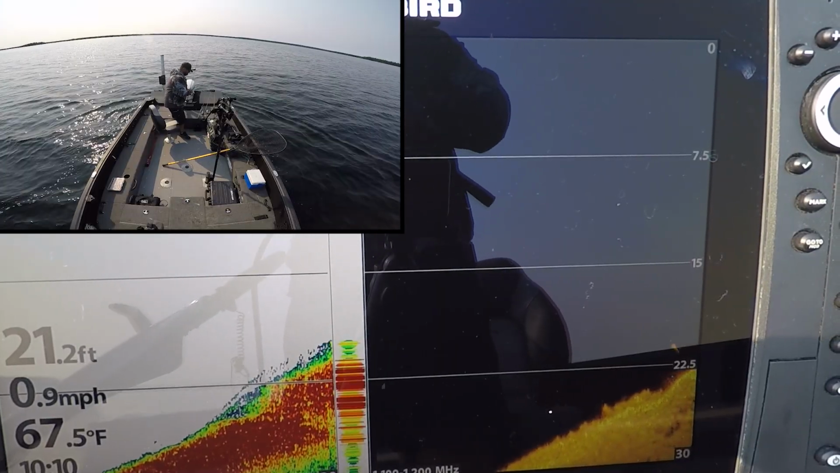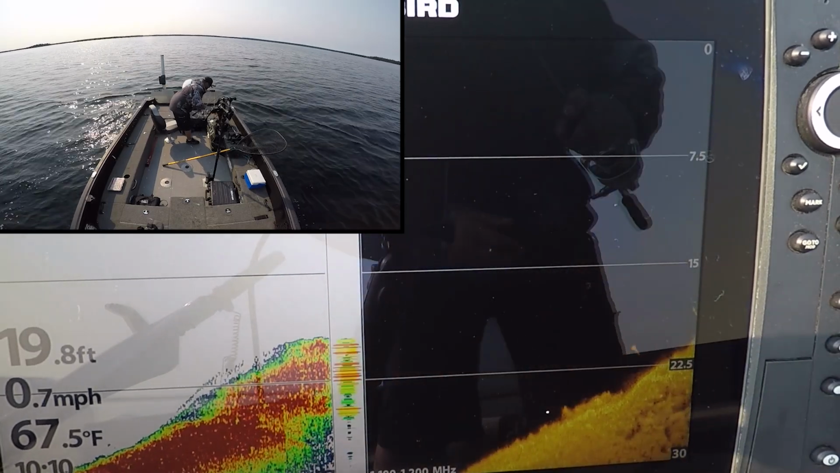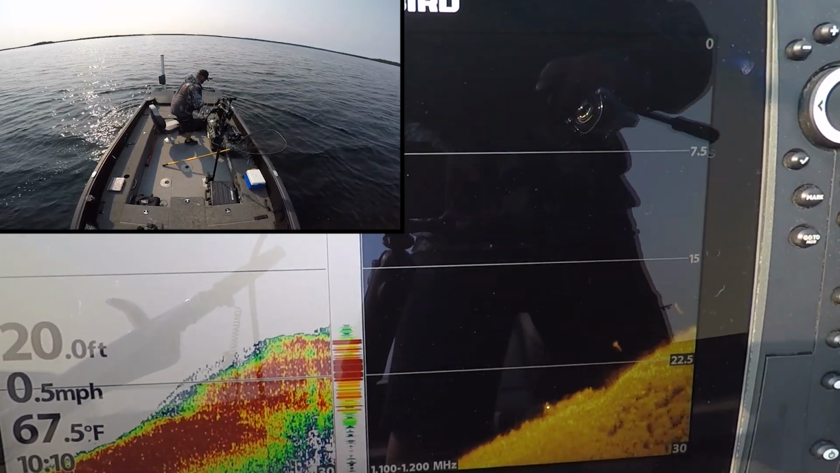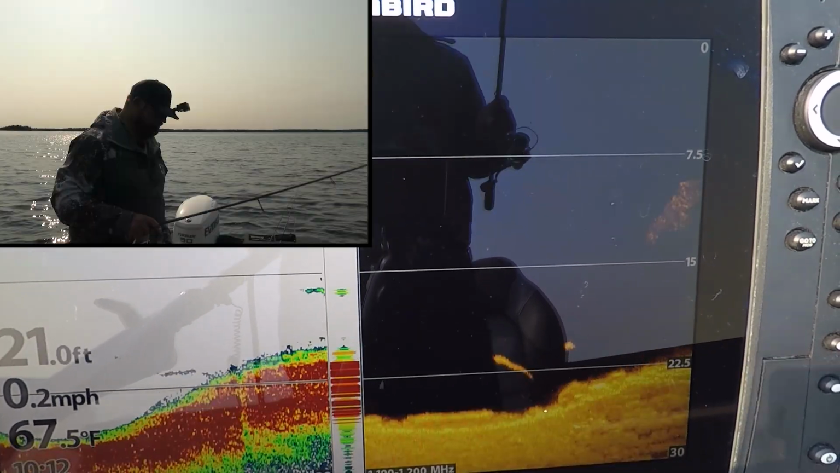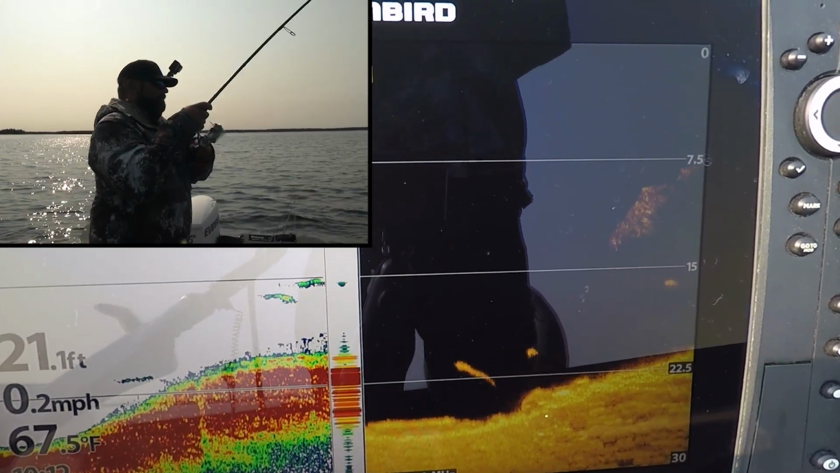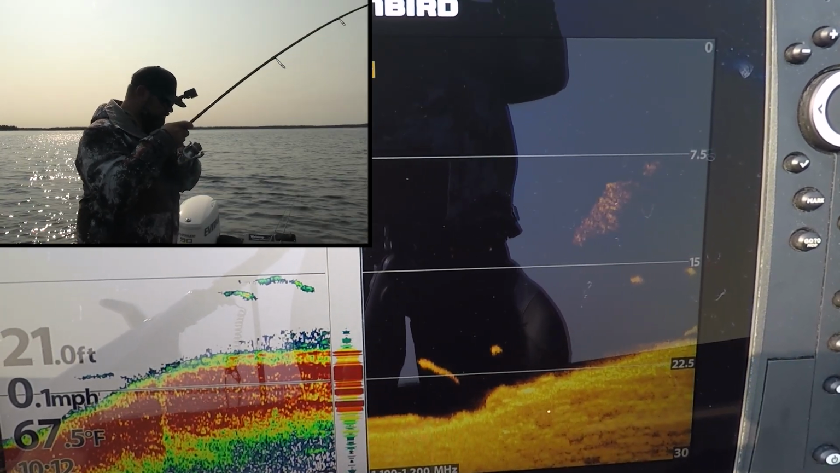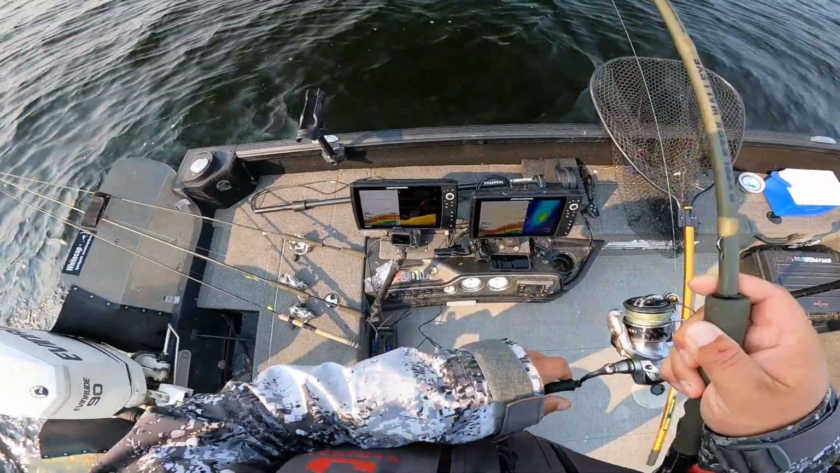Oh. So you can see the mark on the down imaging right there, but you can't see it on the 2D. Another one right there. That's good. I like that. Oh, got bit. Got him. Nice. They were suspended a bit. Ooh, feels good too. Feels good.